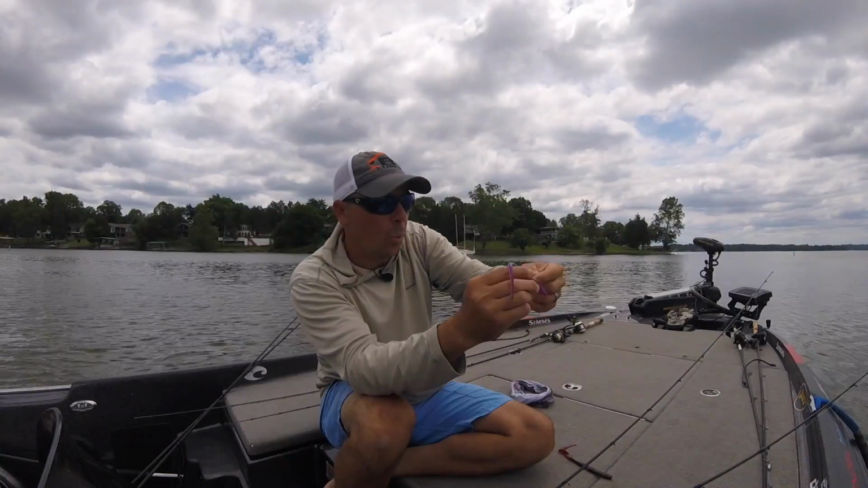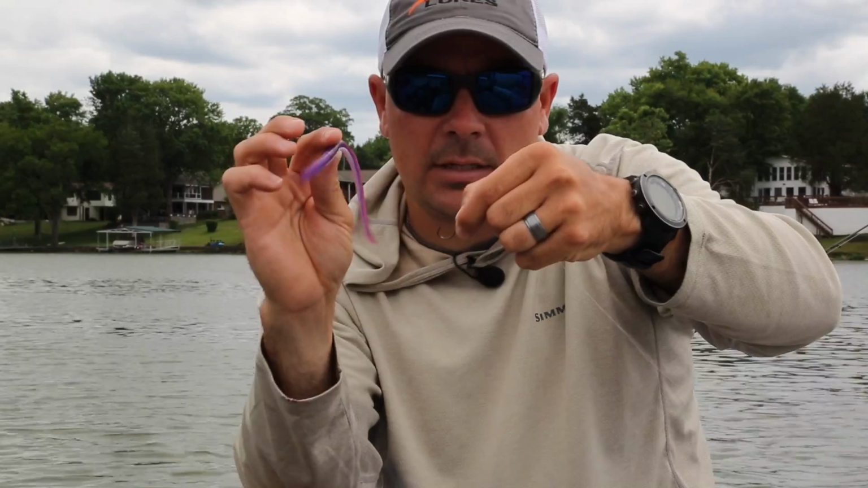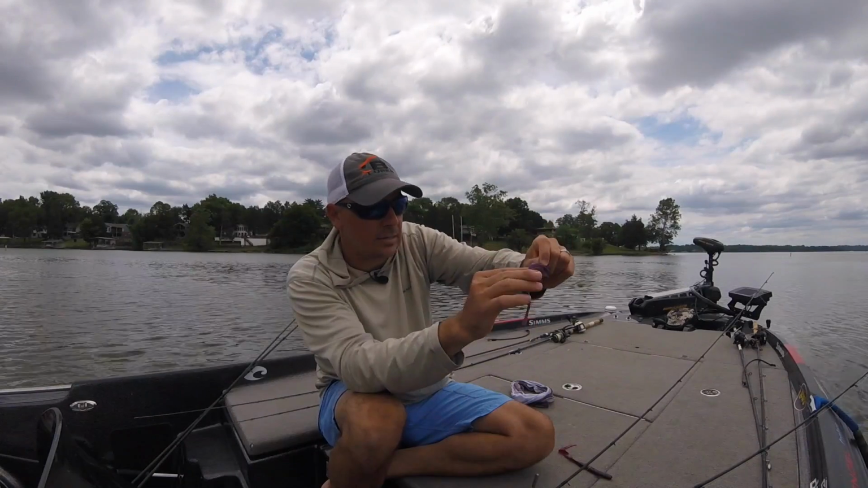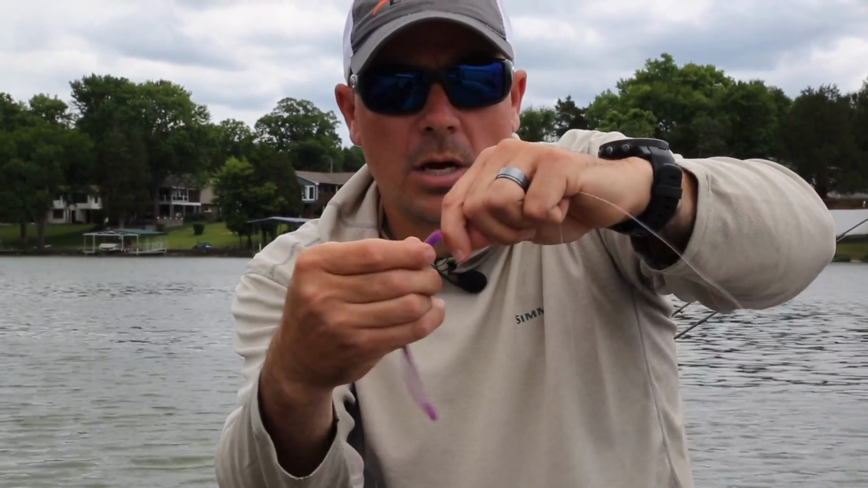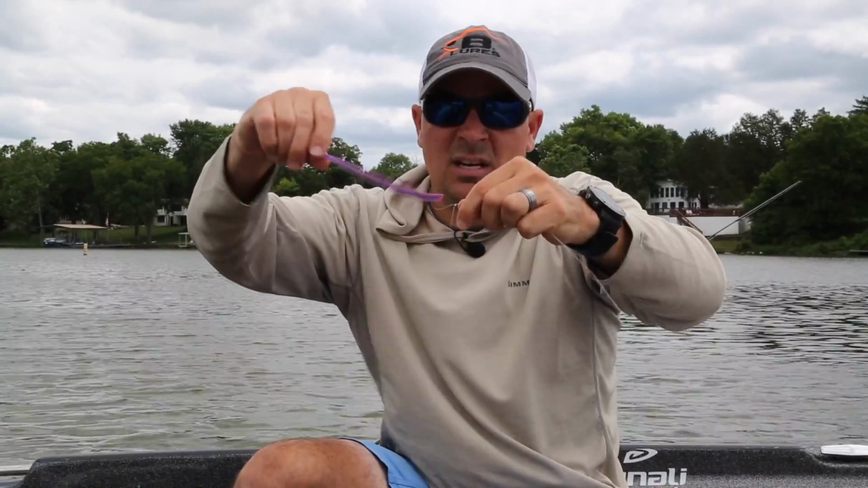I've come up to a 1/0 drop shot hook, open hook, and all I've done is I've taken that worm and rigged him right there in the middle. Now that's called wacky style. That is a great way to rig them, as well as nose hook them, where we're just literally going right on the nose of the bait. Something like that right there.